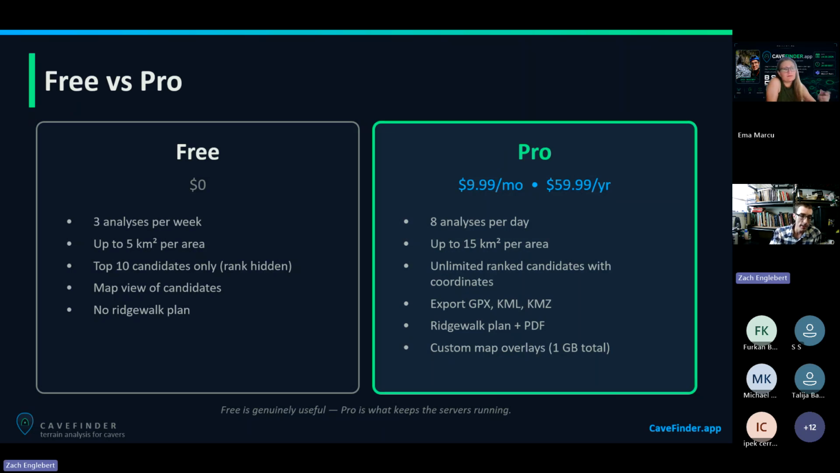Because I have the server fees, and these are hosted on a server where even someone on a crappy computer or an old cell phone could use CaveFinder. That's not free for me to do, not cheap. So I do have a free version, which I've made to be more than enough for people to plan out their weekend ridge walks. And I did that intentionally.